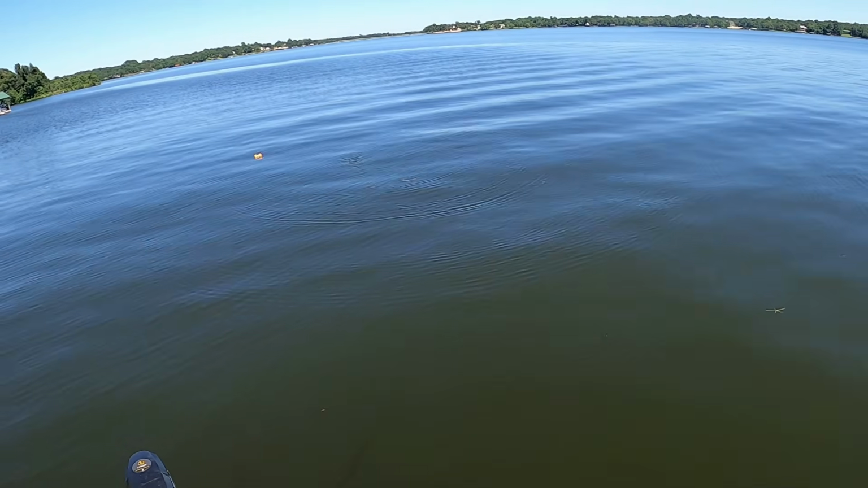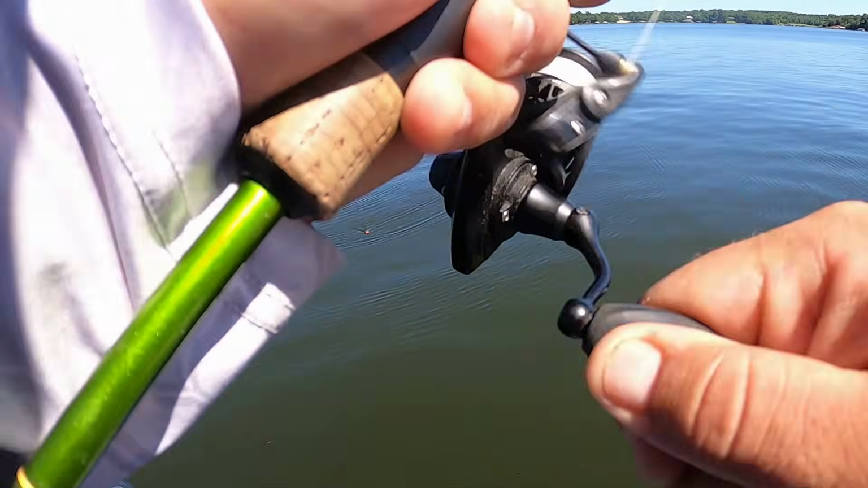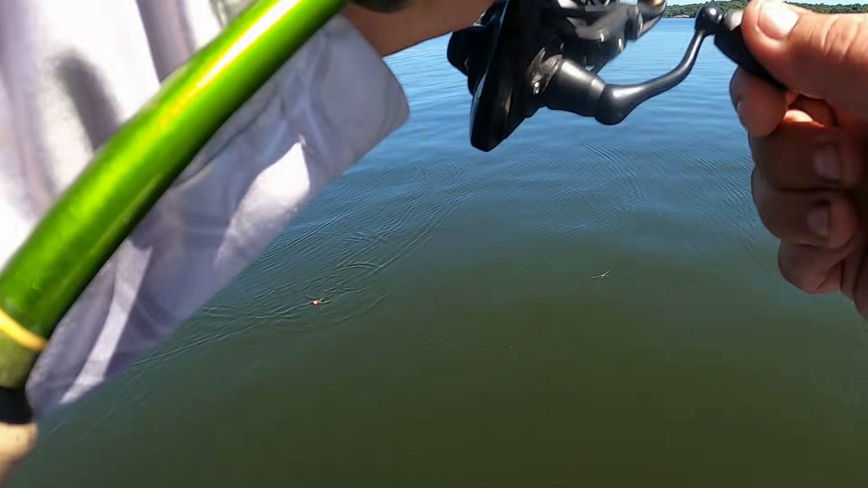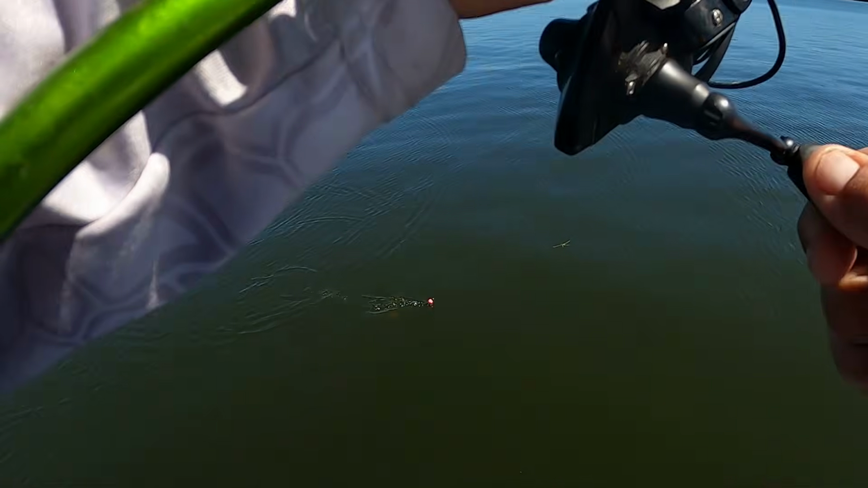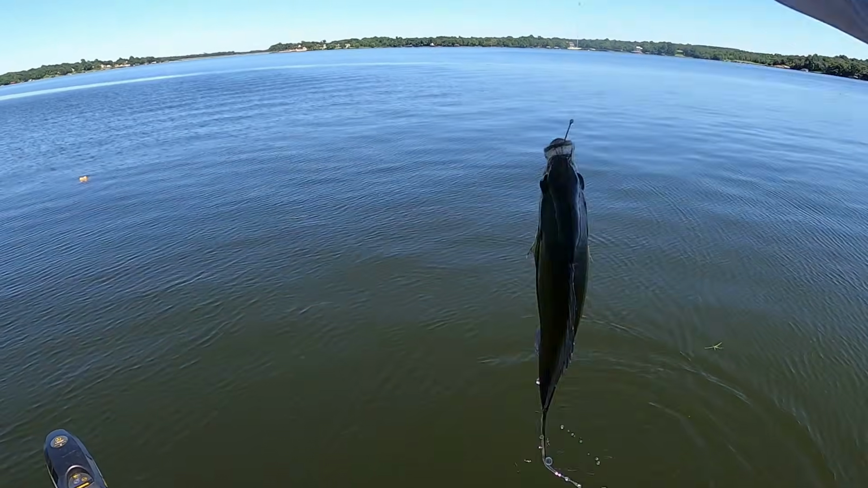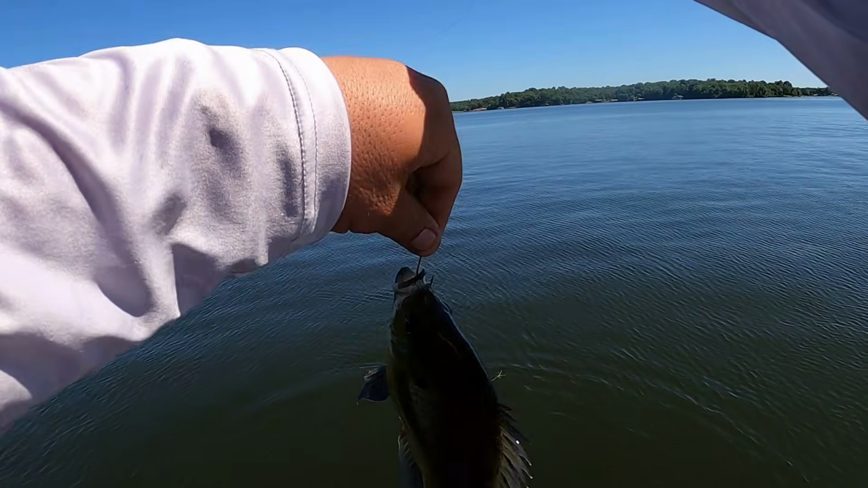Uh-oh, there he is. Hey, that's right there in front of me. Doesn't feel as big, unless he's gonna get big on me, and he did. Look at that. Nice. Look at the back on that fish.